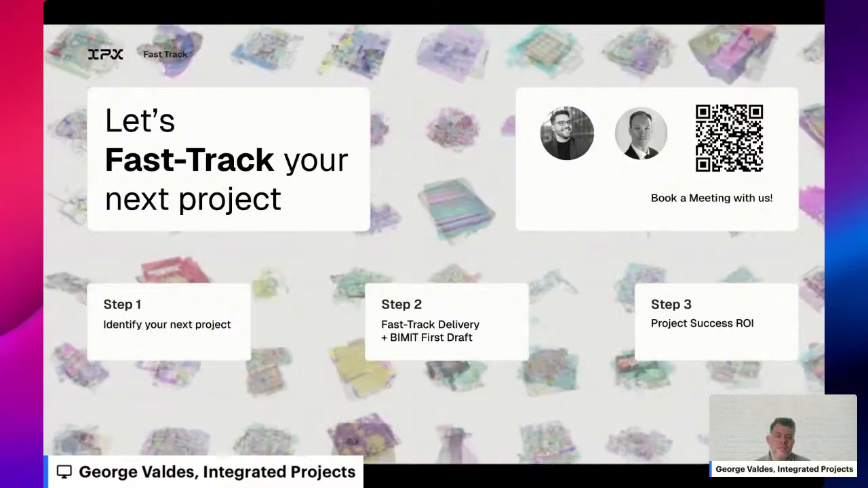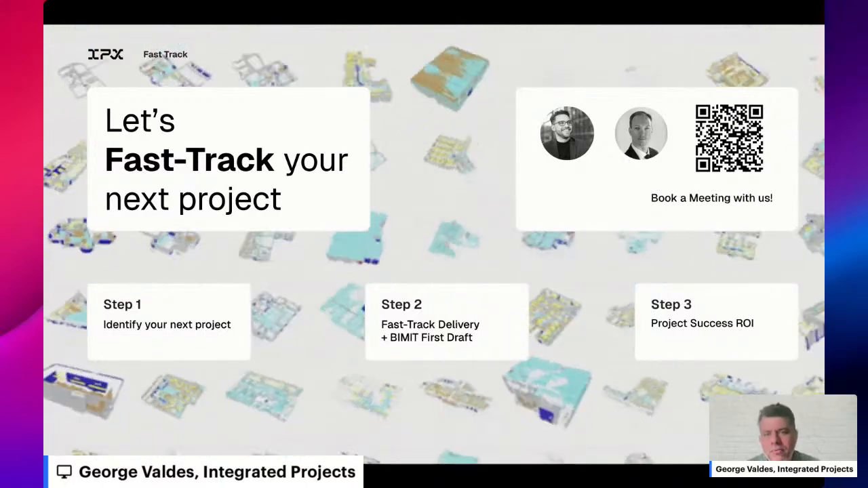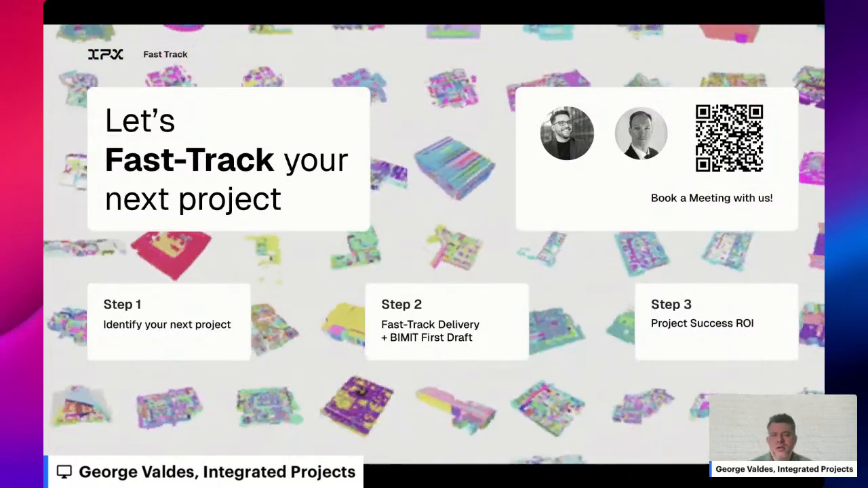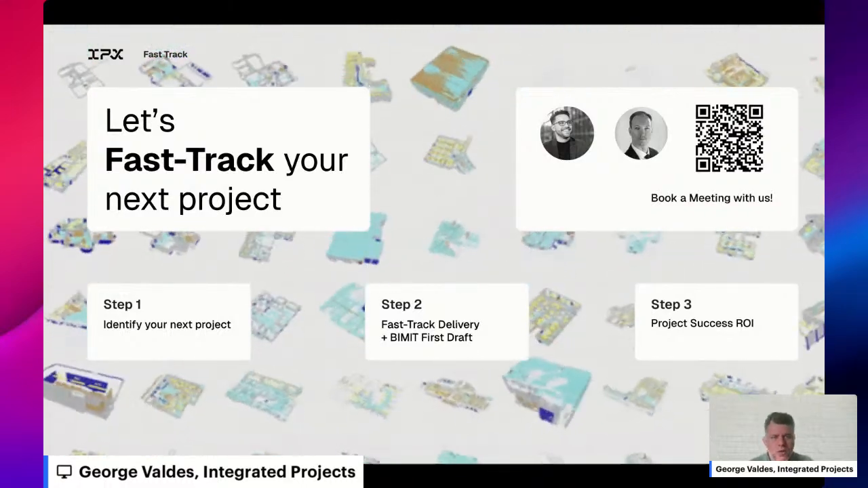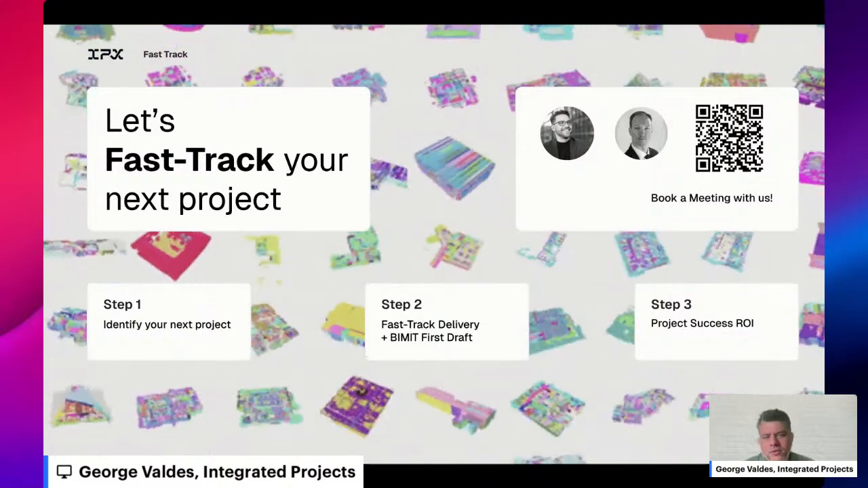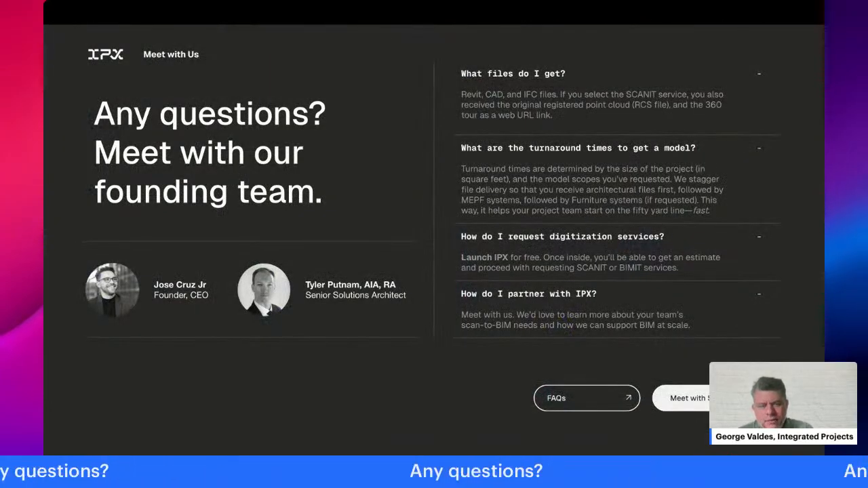And then, as part of every project, we like to have a project success ROI meeting. So at the very minimum, you'll be able to see and have tangible evidence that you can take to other folks, whether it's your clients or stakeholders, something that you can roll into outcomes for your own project. And so there's a QR code there where you can meet with our solutions team. And if you're lucky, you can meet with Jose himself, which is always a great conversation about the future of the industry. And so, if you have any questions with our team, feel free to connect.